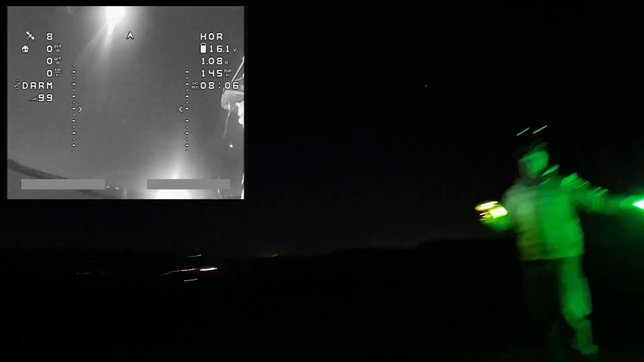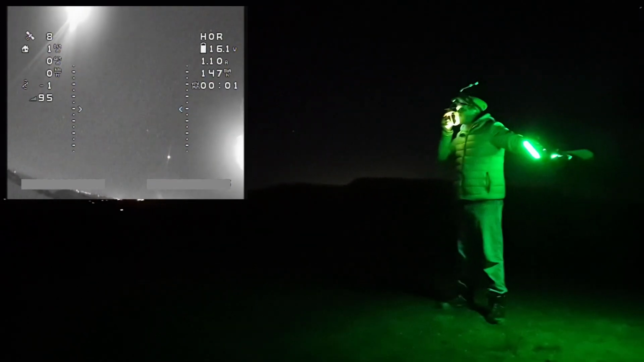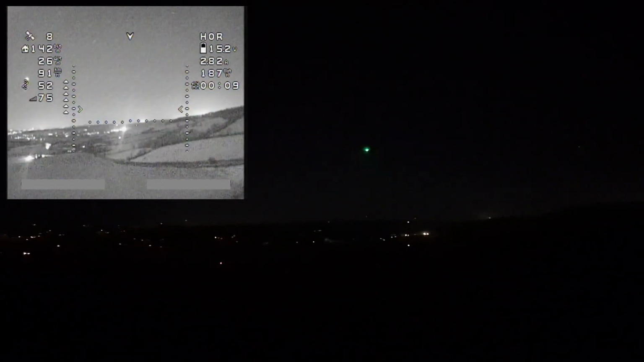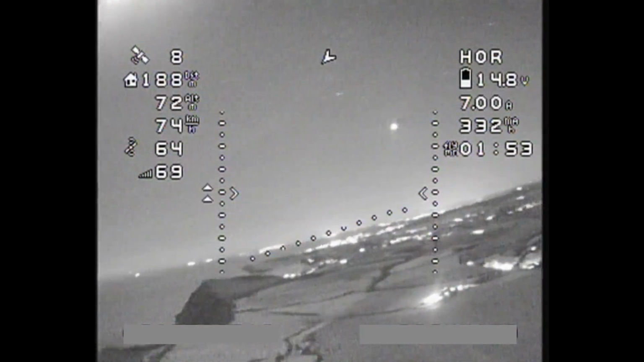So anyway, let's now show you some flight footage, and I've got some footage here that was recorded by my spotter. As you can see, the aircraft looks awesome as I launch it. Those LEDs produce a lot of light that is very good at illuminating the ground and me around it. It just looks really surreal and really cool, just watching the aircraft as it takes off and goes up into the sky.